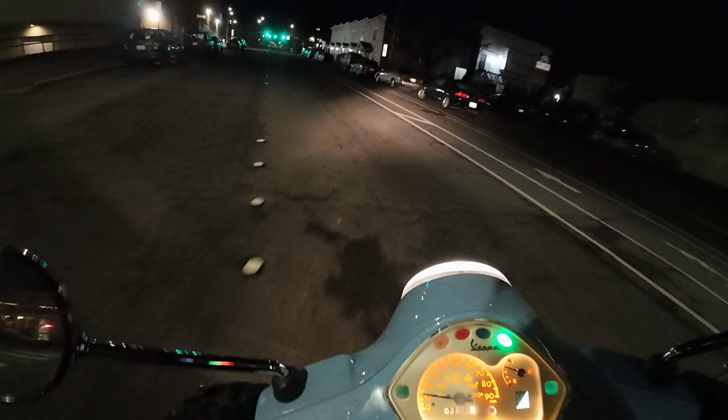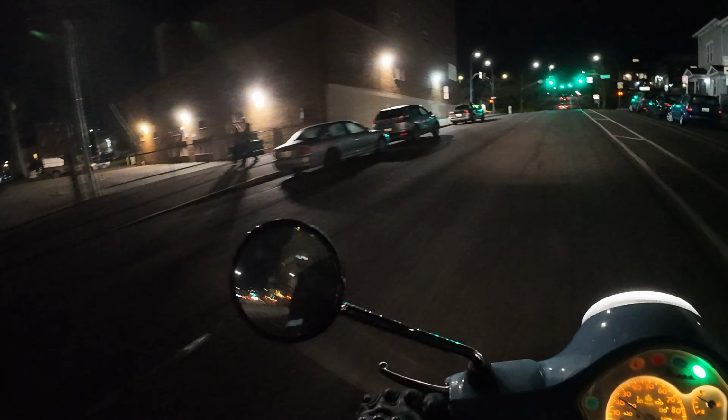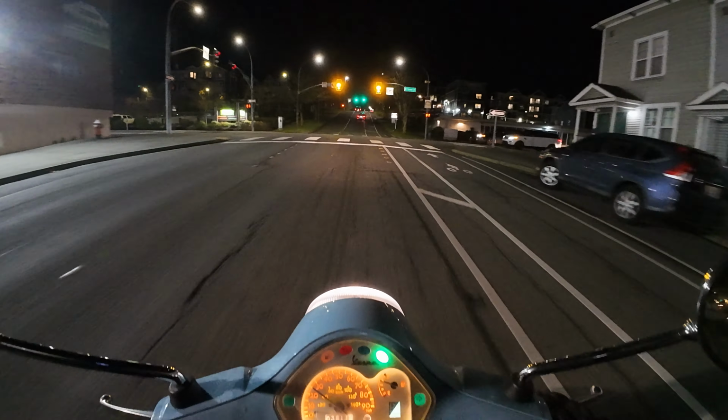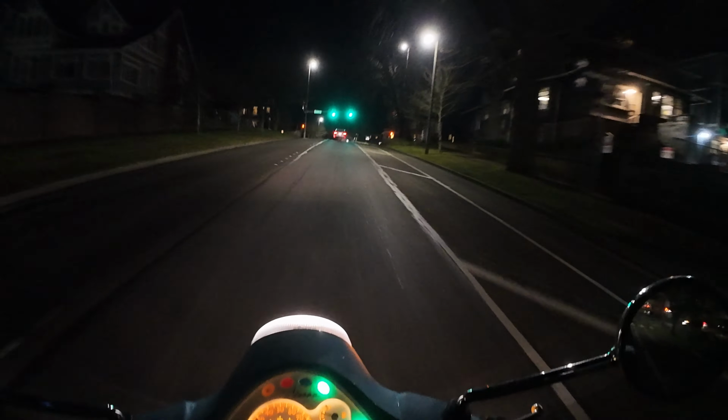Let's see how it handles this hill. The Vespa's like, what hill?